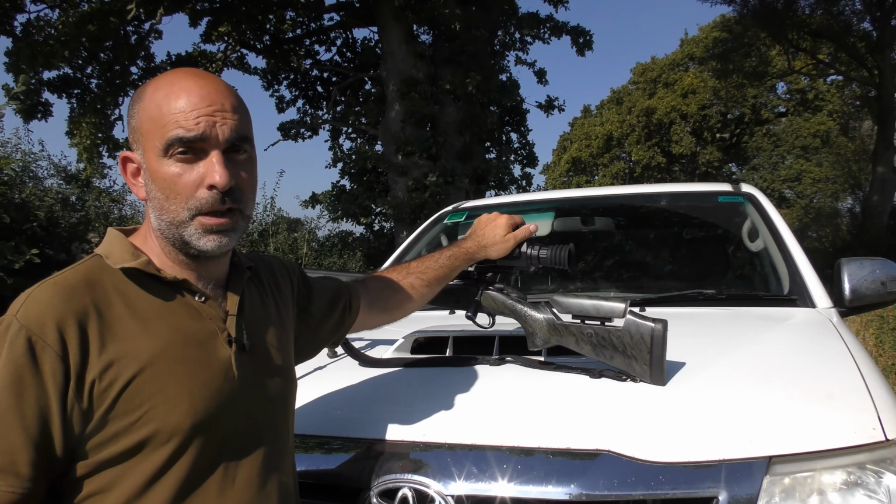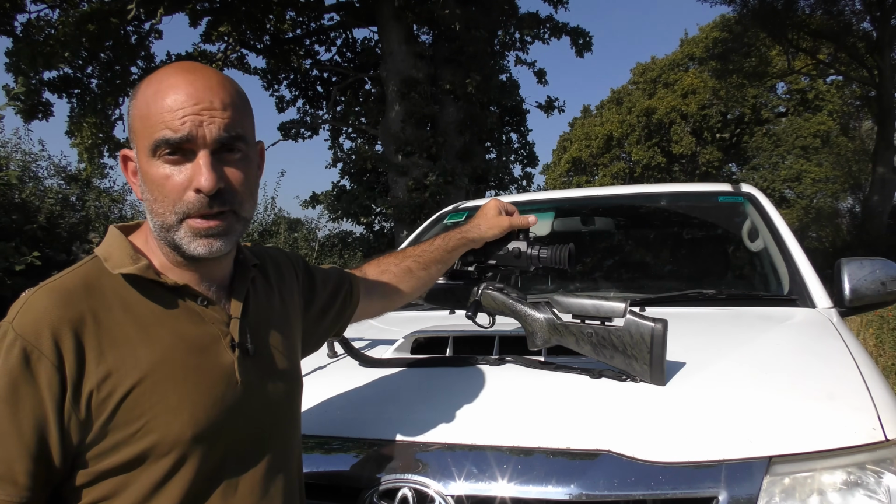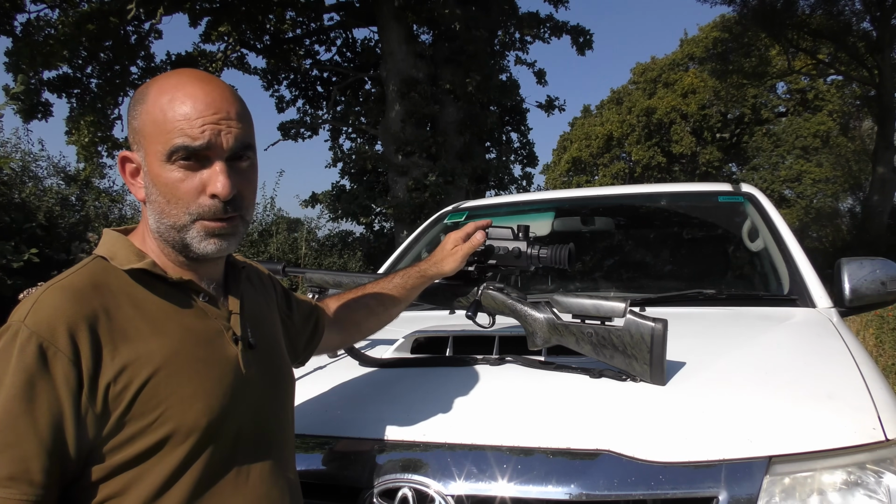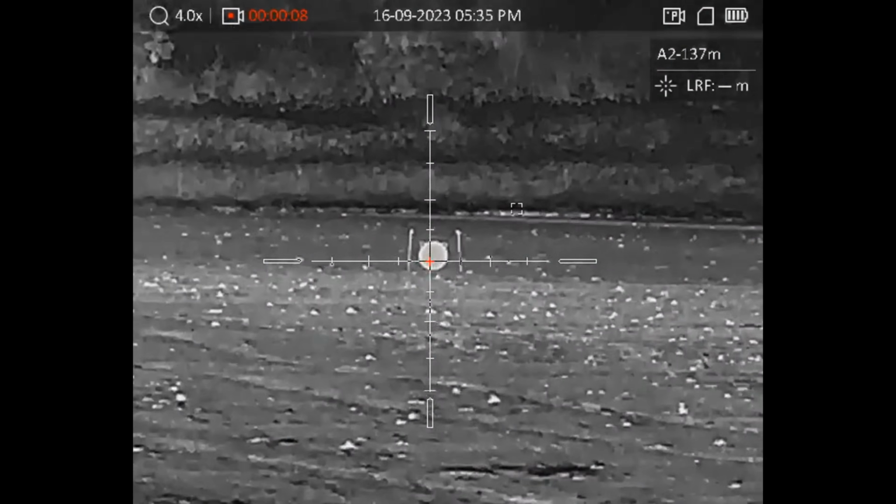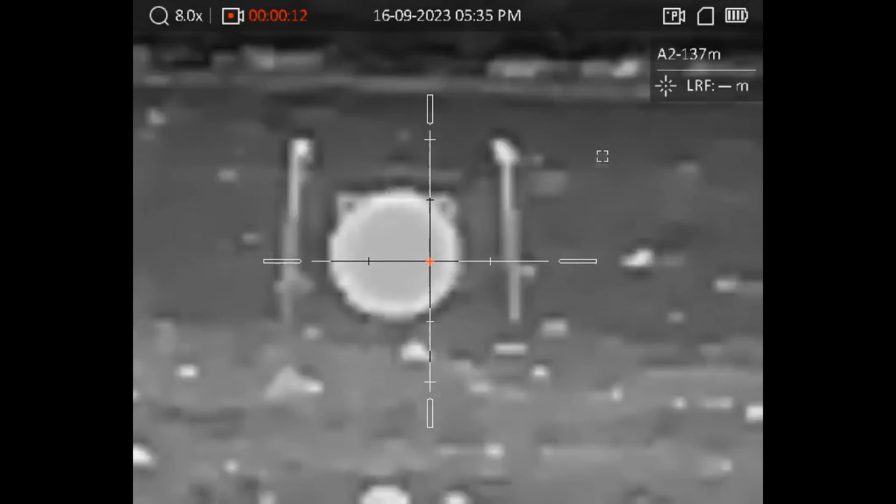It is a nice little unit. It's got a 2,500 metre detection range. Obviously that's on a man-sized target, but even so, for foxing, longer range foxing as well, perfectly adequate scope. You've got a good range of magnification there from 1 times, 2 times, 4 times and 8 times.